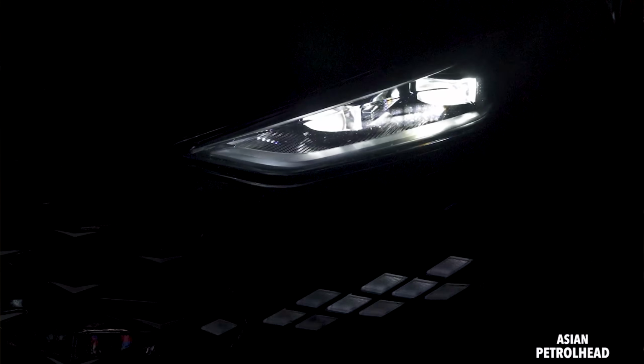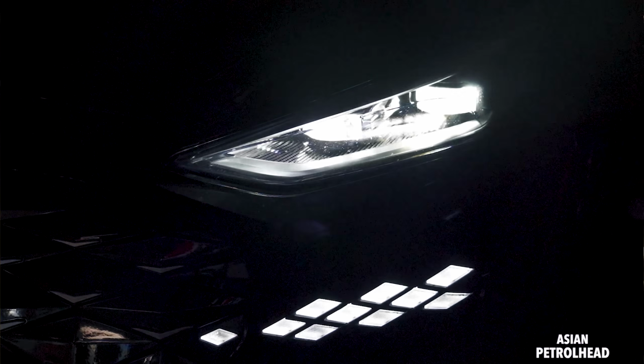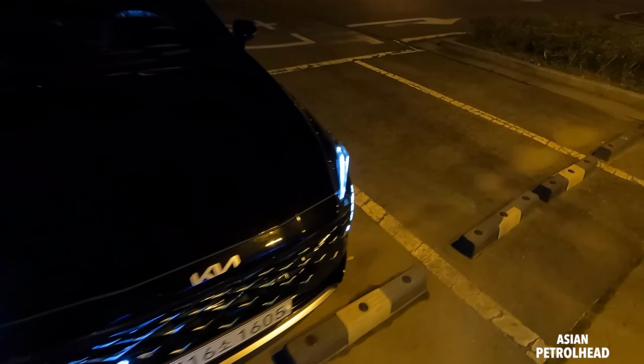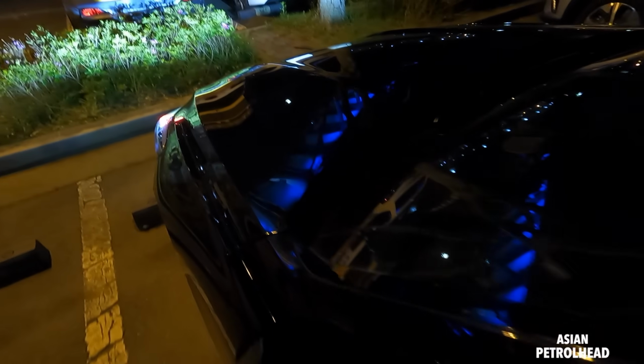So let me just put a B-roll showing you the LED headlamp system. That's DRL, headlamp, high beam, turn signal. There's no fog lamp. Okay, so that's what it looks like from the front. Let me also quickly show you the engine room.